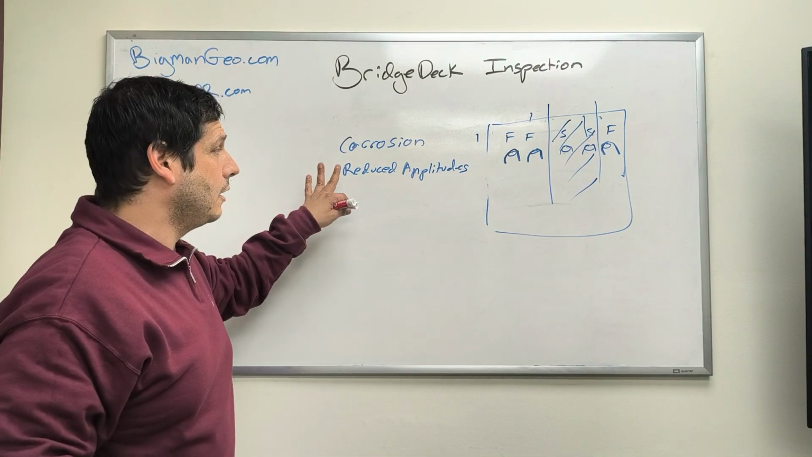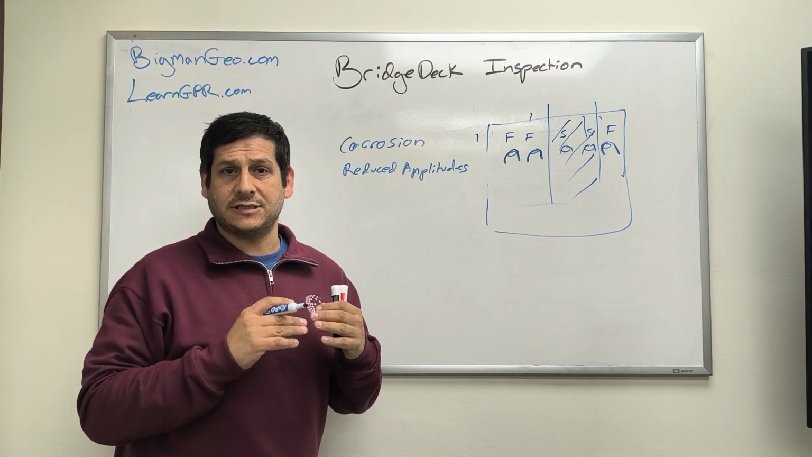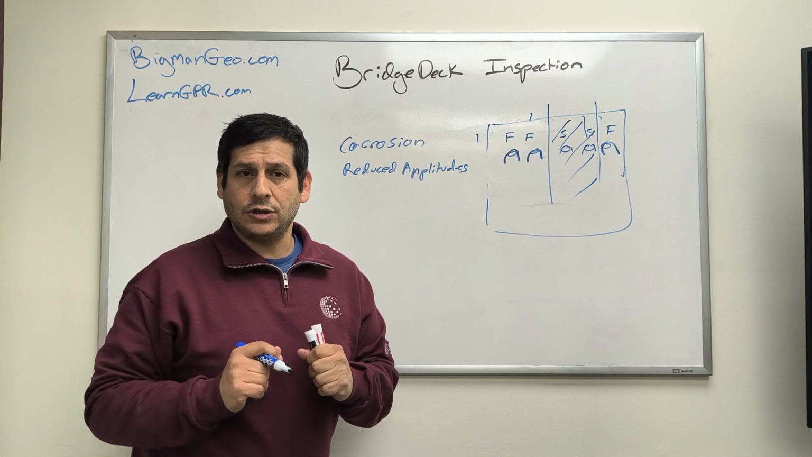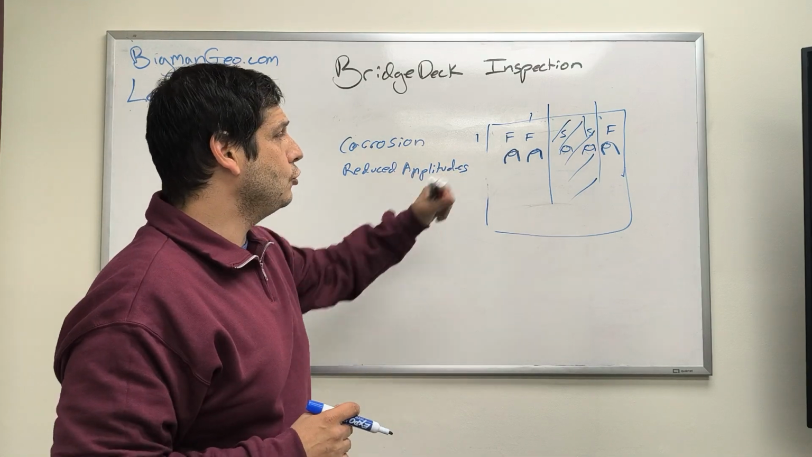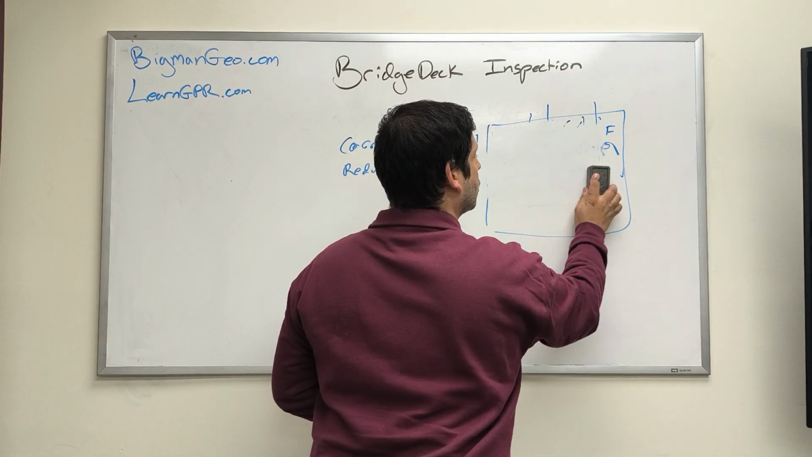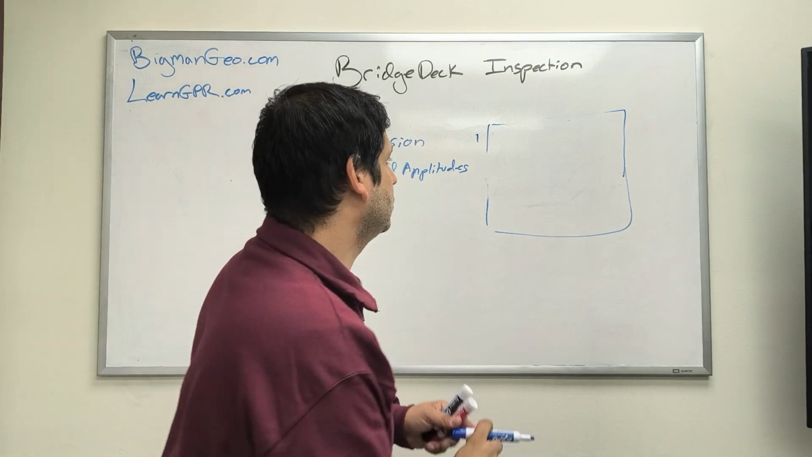Reduced amplitudes as well, and this is where sometimes it's hard to differentiate between areas that are corroded or just have additional moisture, or have additional moisture and have already been corroded. And so why do you get reduced amplitudes? Well, the main reason you get reduced amplitudes for corrosion without the existence of additional moisture